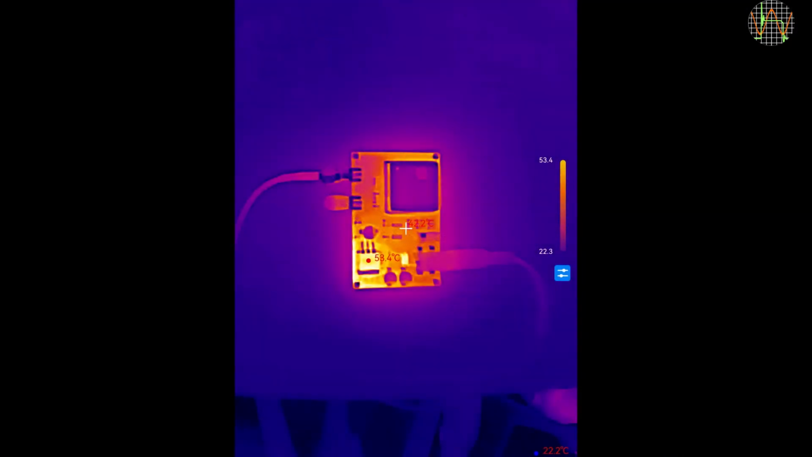I do realize that many people will have their camera on their smartphone and that might then be mounted on a tripod, so this is not criticizing Thermal Master.